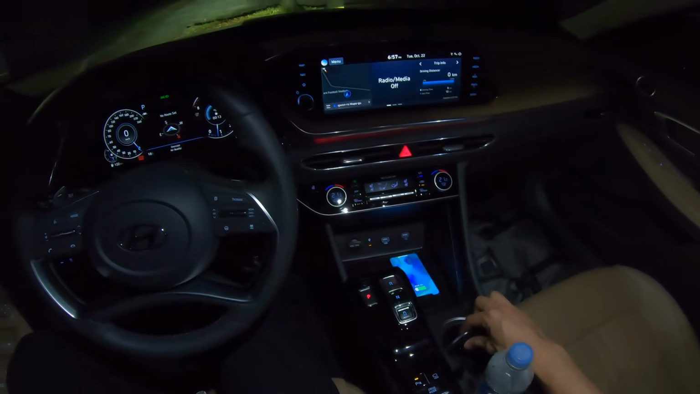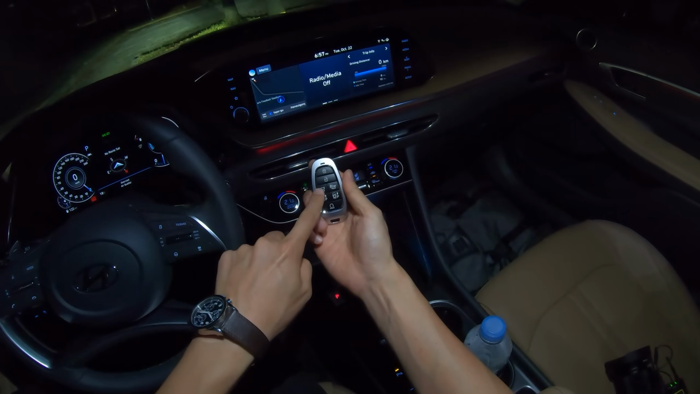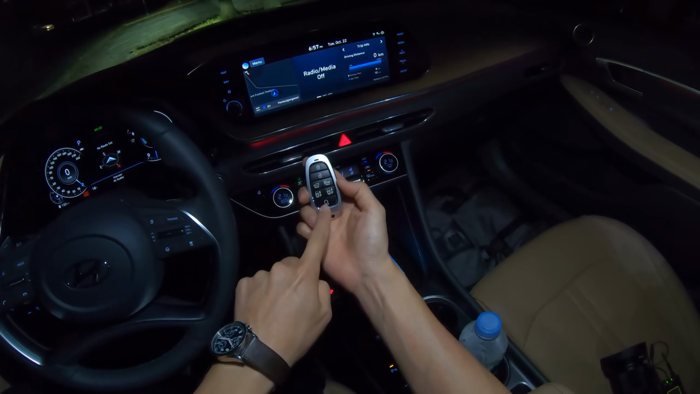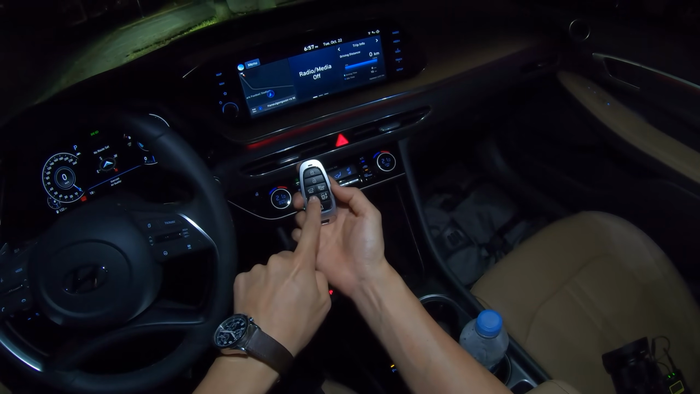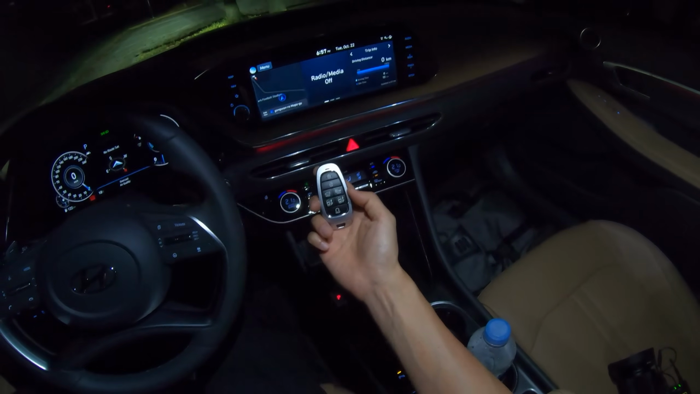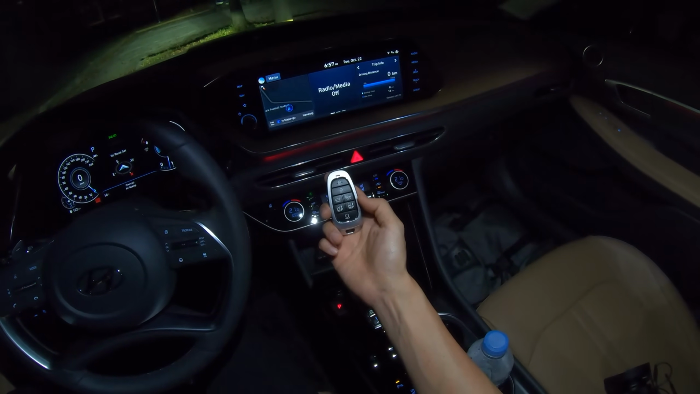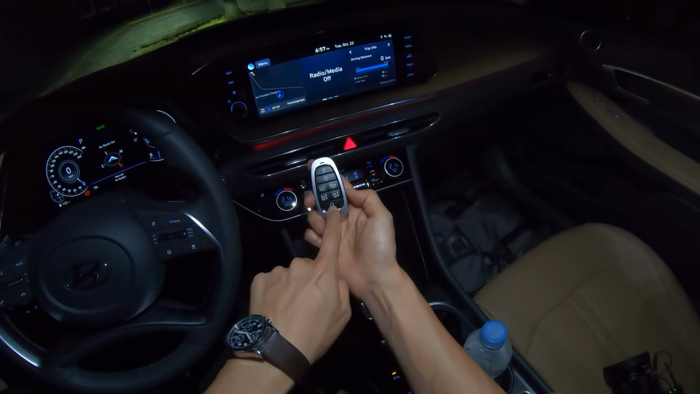And what else? Same key: lock, unlock, trunk. This is for the horn, panic button, and let me also show you this momentarily. You can move this park assist. You can move the car just straight, take it out from the tight spots, and that's for the startup.